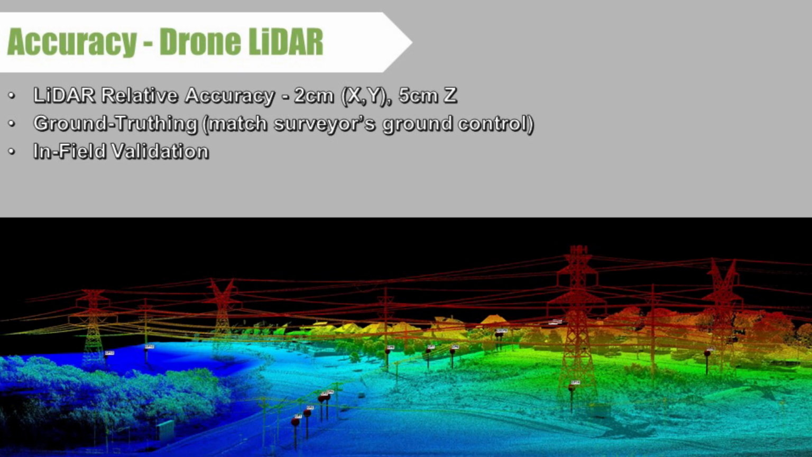Accuracy. What is the accuracy of drone LiDAR, and how do we confirm the accuracy of the data that we take? First of all, the basic relative accuracy of the LiDAR unit itself is at worst 2 centimeters XY and 5 centimeters Z. The LiDAR itself is actually better than that, but that's a good general number to keep in your head as the basic accuracy. So that's the relative accuracy of the LiDAR itself.